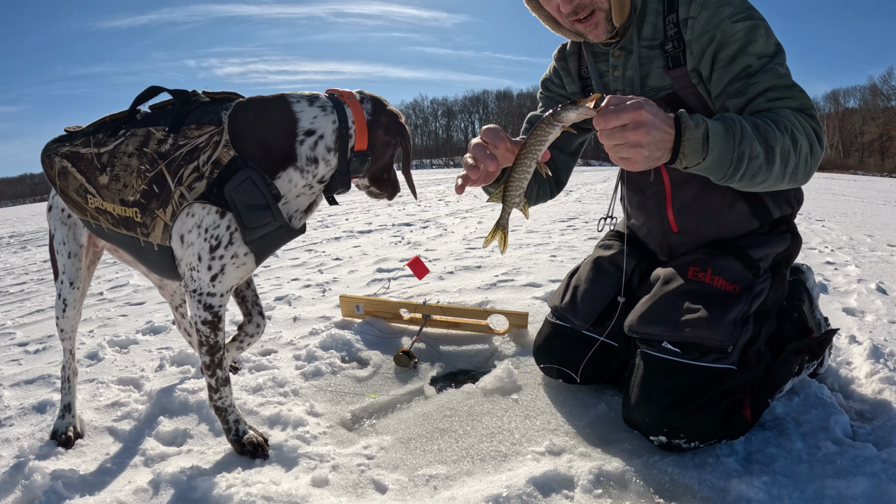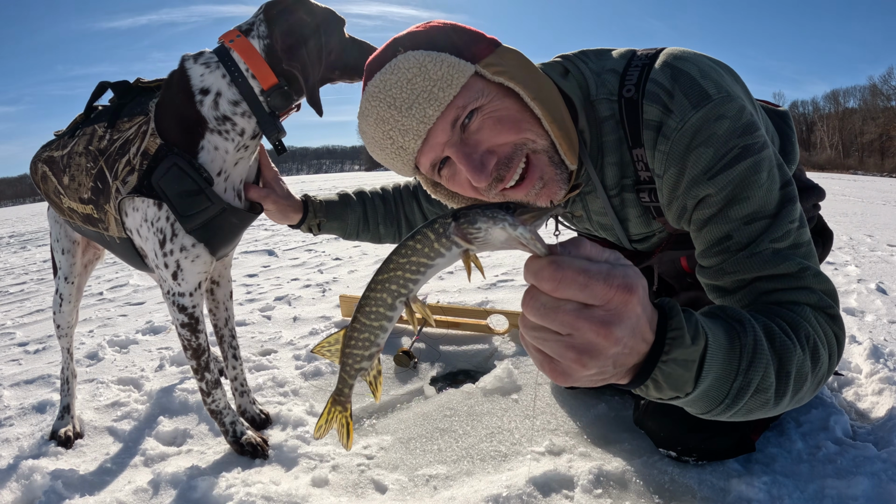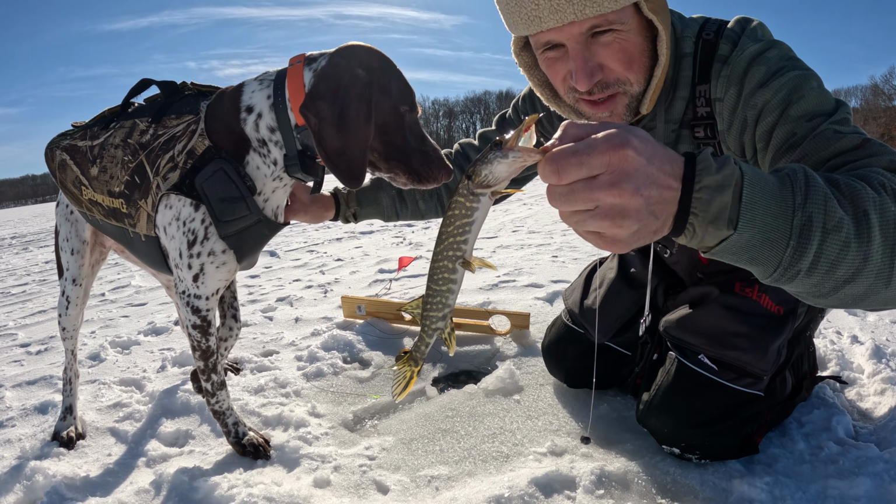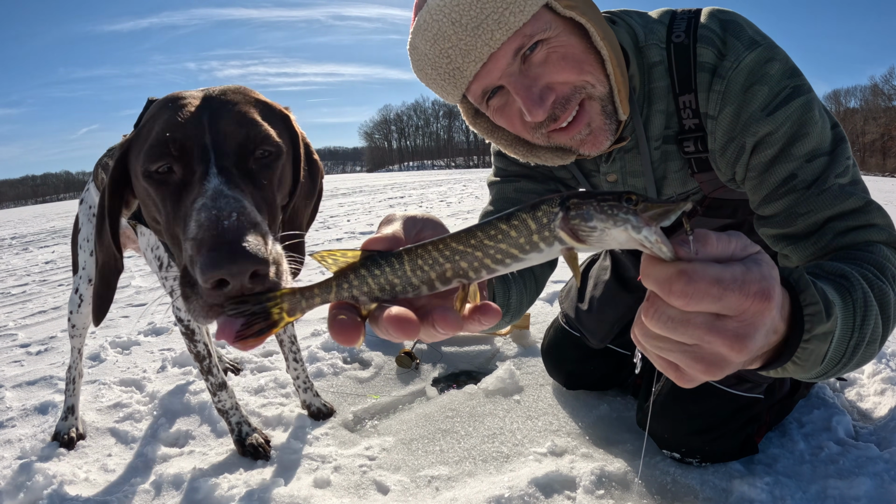Oh my gosh. Look at that little pike. Get back. That's the tiniest pike I've ever seen. Its teeth aren't even, well, it's got some teeth still. That's so small. Still fun to catch though.